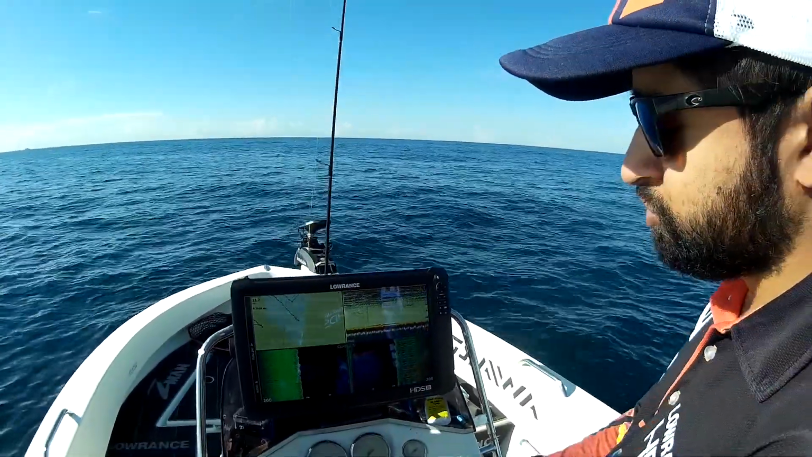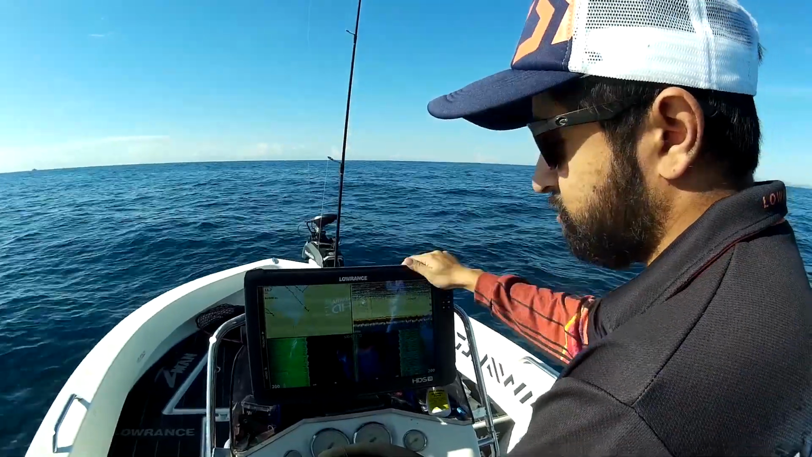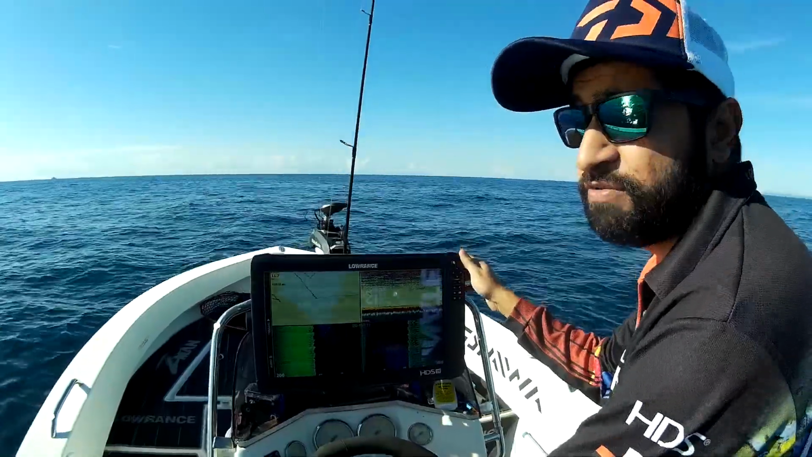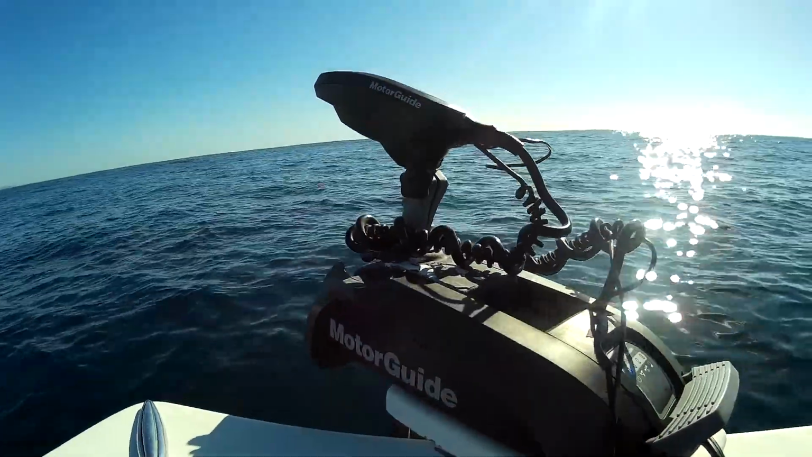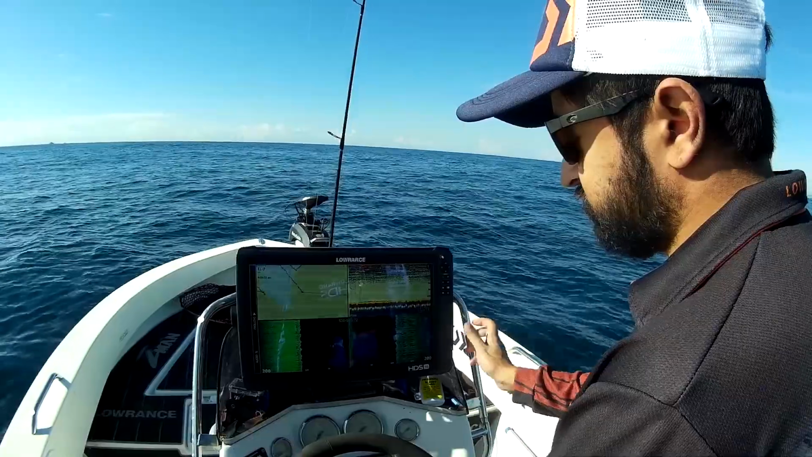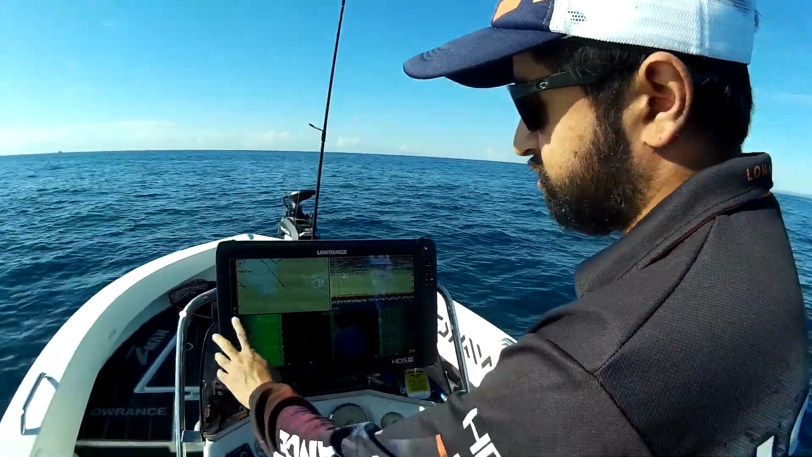And what I wanted to talk to you about was how I can control my electric motor at the front of the boat from the sounder. So I've got a Motorguide Xi5 at the front of the boat, and that's connected to what's called a Pinpoint Gateway, which connects your Lowrance to the motor. And once I've set that up, it's pretty easy. What I'm going to show you is how I can control it.